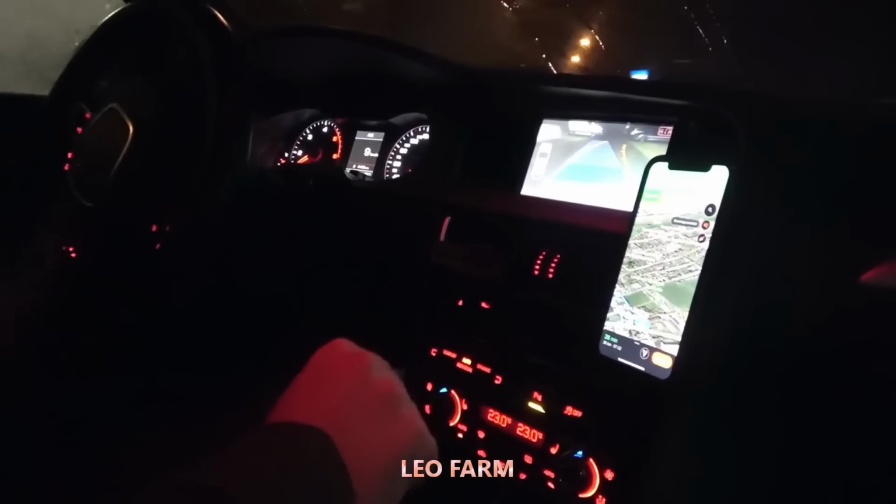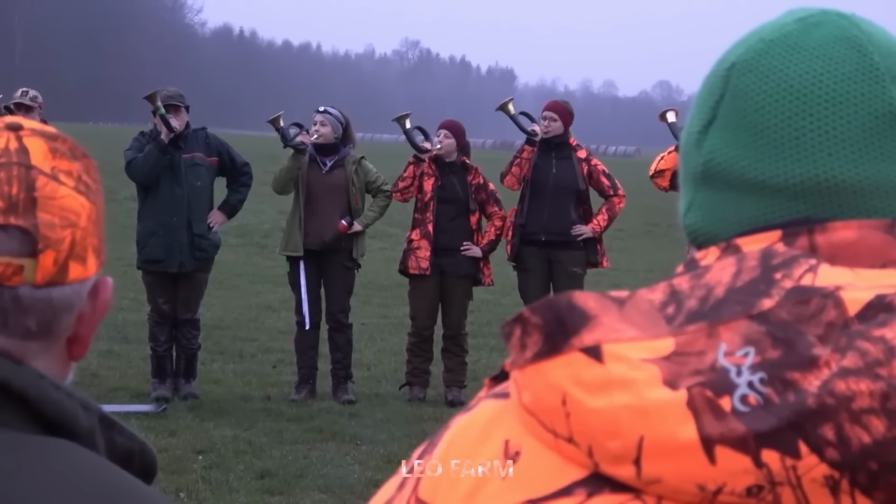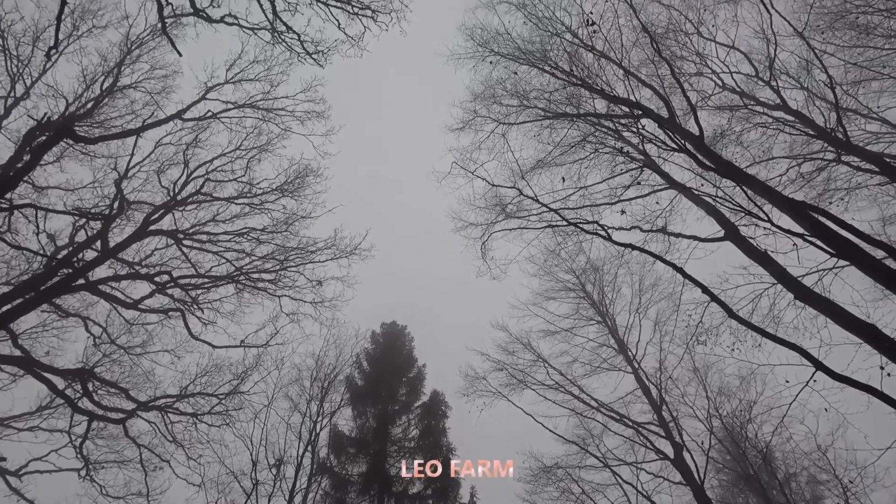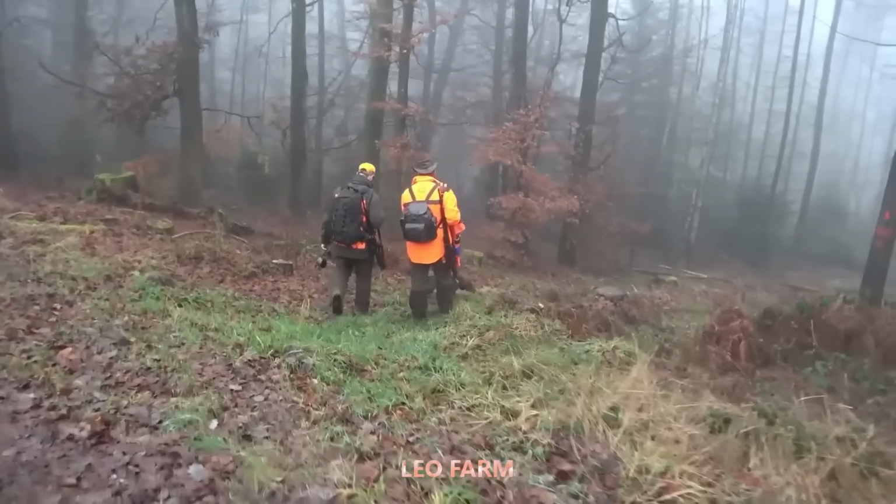Before the first light of dawn, the entire forest was shrouded in thick fog, presenting a significant challenge for the hunting team. Although we had equipped ourselves with specialized binoculars, visibility was still severely limited, making observation extremely difficult. However, with years of experience, I remained patient and calm, closely monitoring every movement.